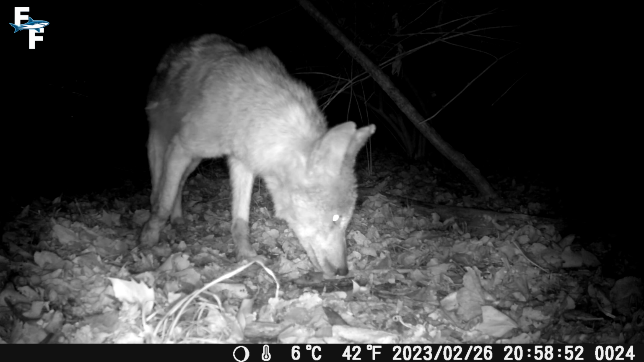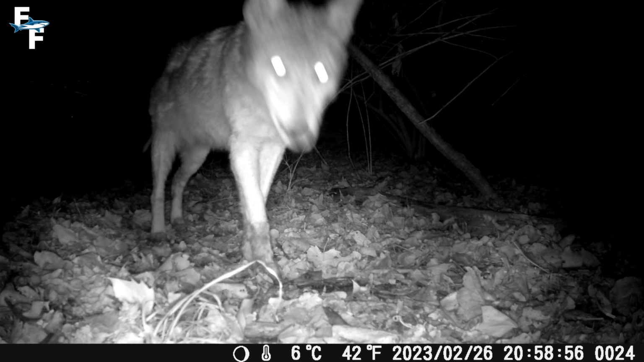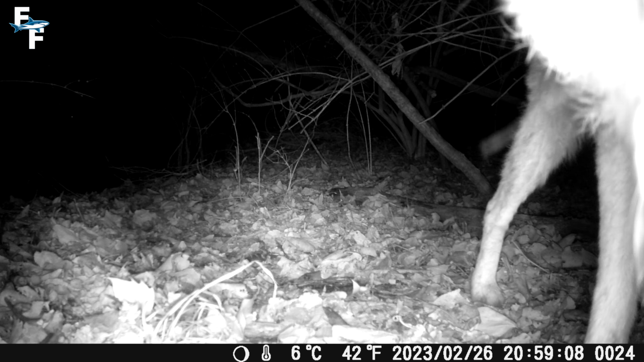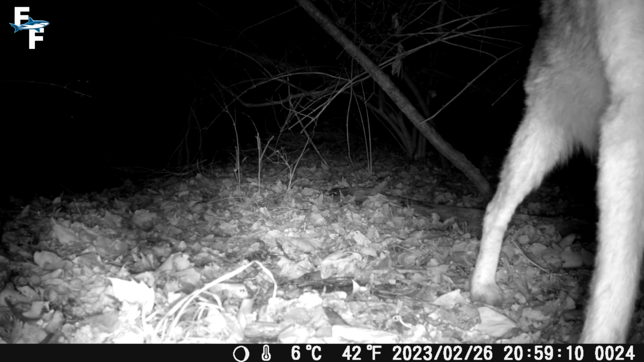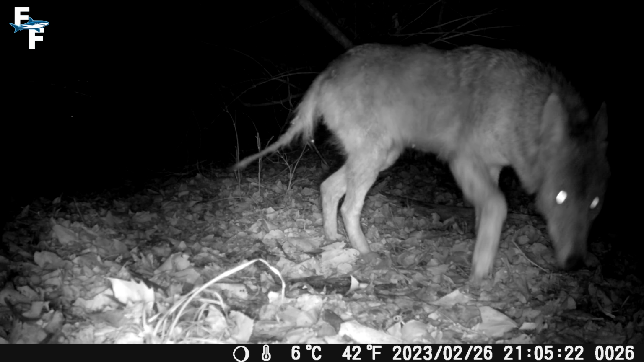However, just minutes after that encounter, the coyote comes back a few more times looking for some more food. She even got really close to my trail camera right here. But once she realized there wasn't any more, she left the scene.